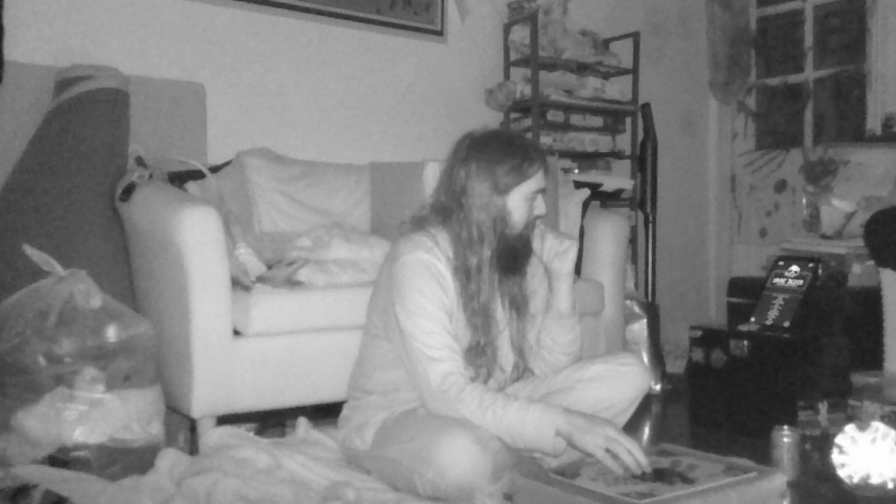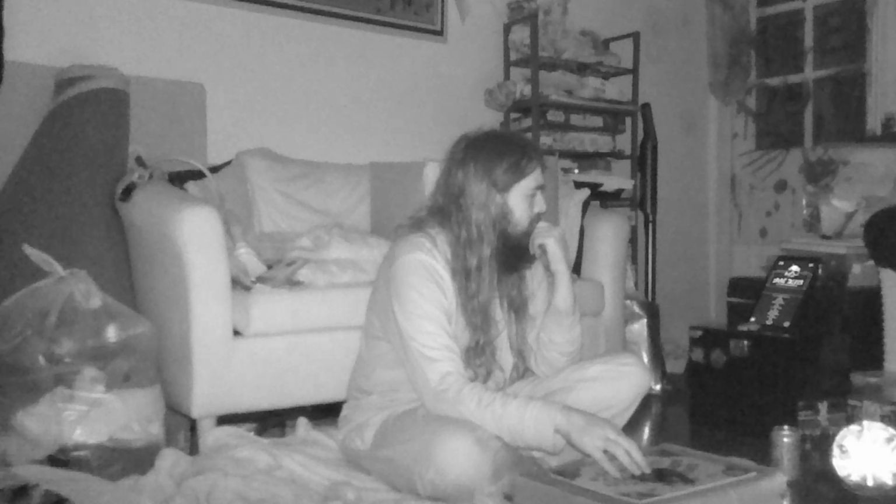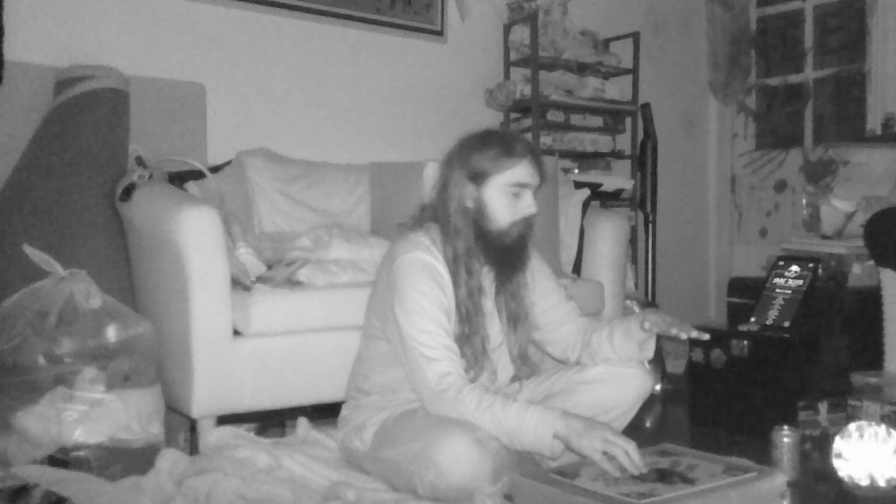Because there is a cellar here. There is a basement. And this basement is dodgy. Because basically the floor of it, I don't think I've said this on the stream at all. But the floor is kind of this muddy brick type stone-ish floor. It's not quite proper. It's not proper floor. She's here.